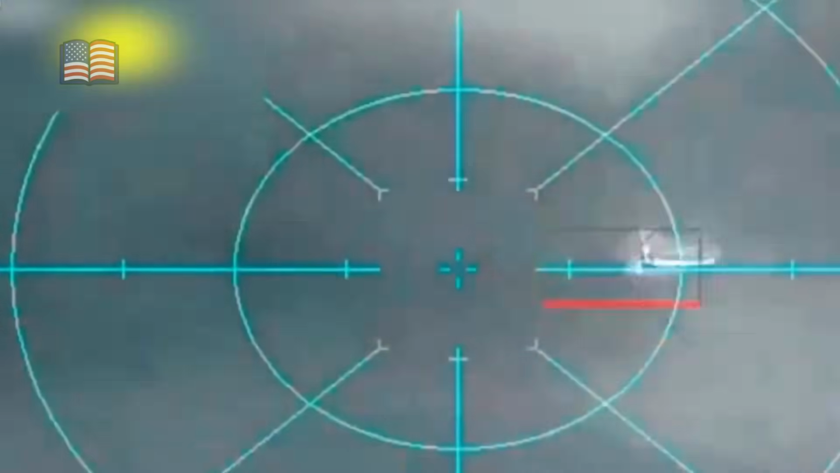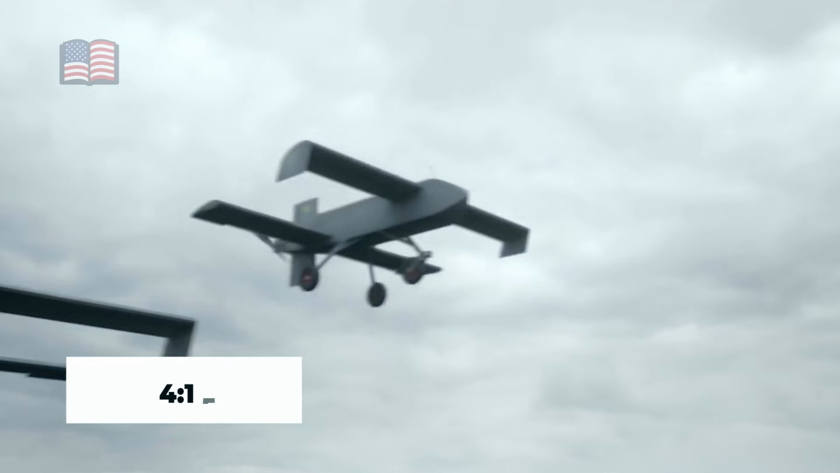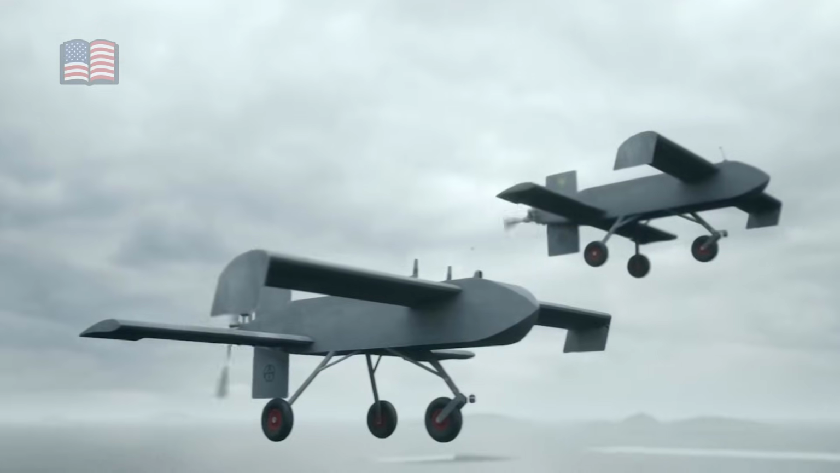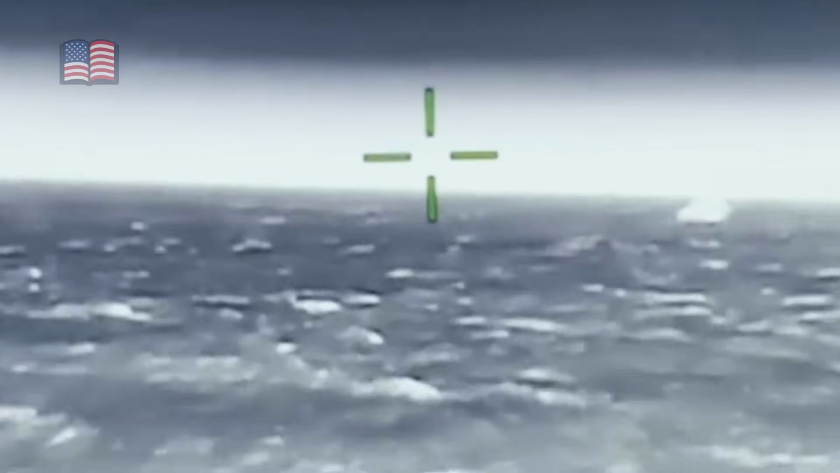The operator pushed information up the chain through secure channels, because at this stage the value of the feed was not only in what it showed, but in how quickly decision-makers could act on it without losing the window. At 4:15, authorization to engage arrived from the 383rd UAV Brigade Operations Center, where senior officers were watching the same live feed and weighing the trade-offs in real time.